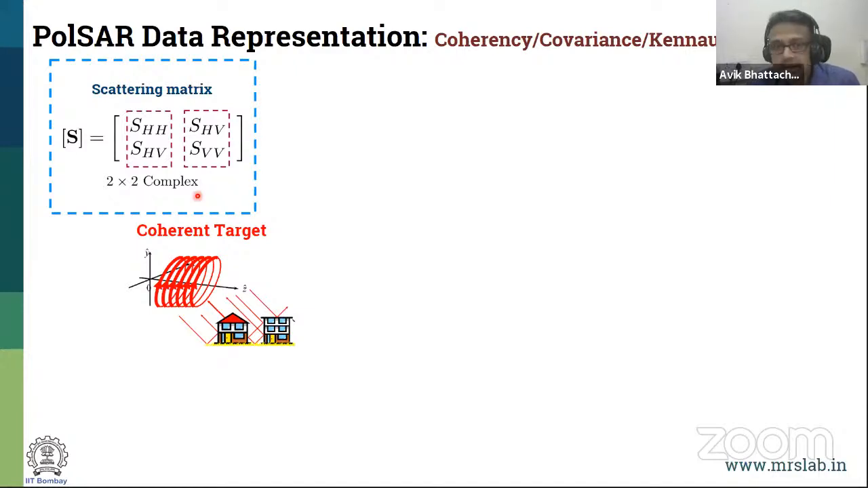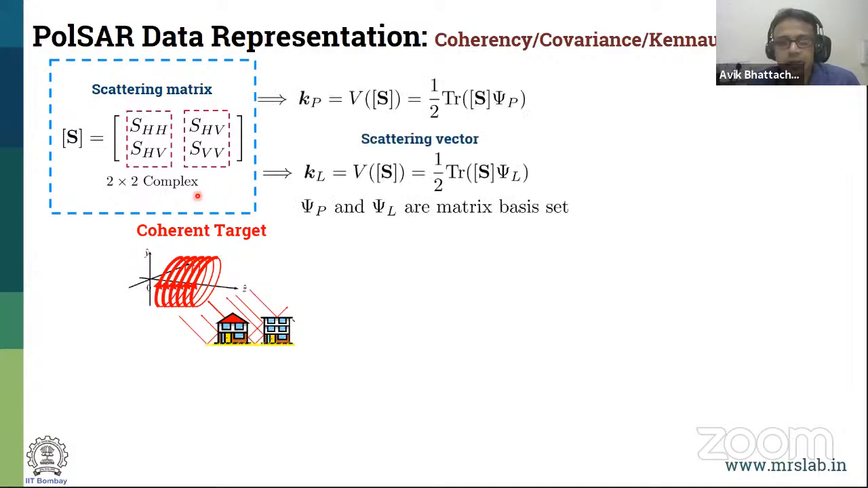But as I mentioned, when we go from fully to partially polarized, we have to go through some steps. The steps involved are: we convert it into another representation, which is the scattering vector representation, which is nothing but vectorizing the matrix. I'll not go into the detail of that, but here it's just a representation. There is no increase or decrease of any information from it.